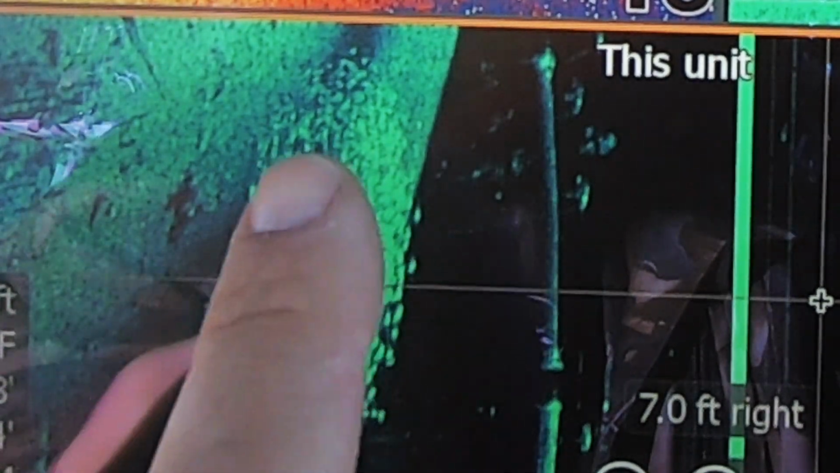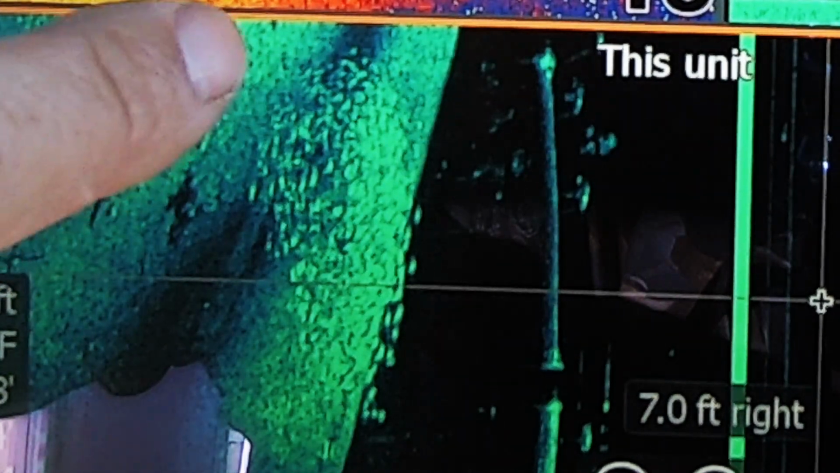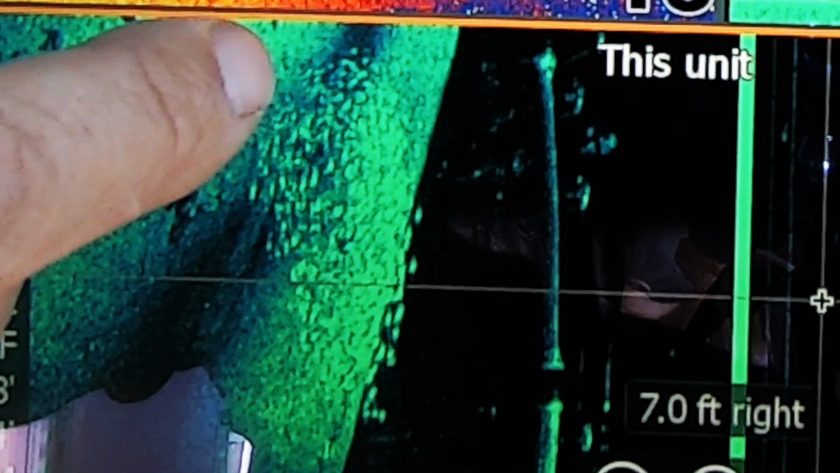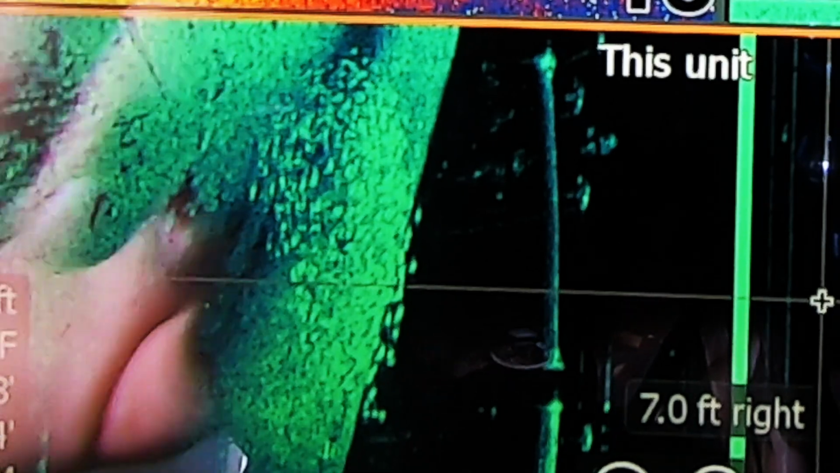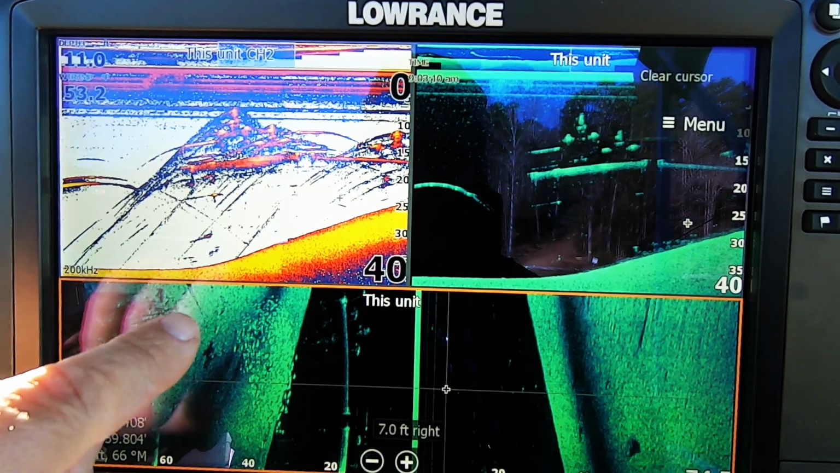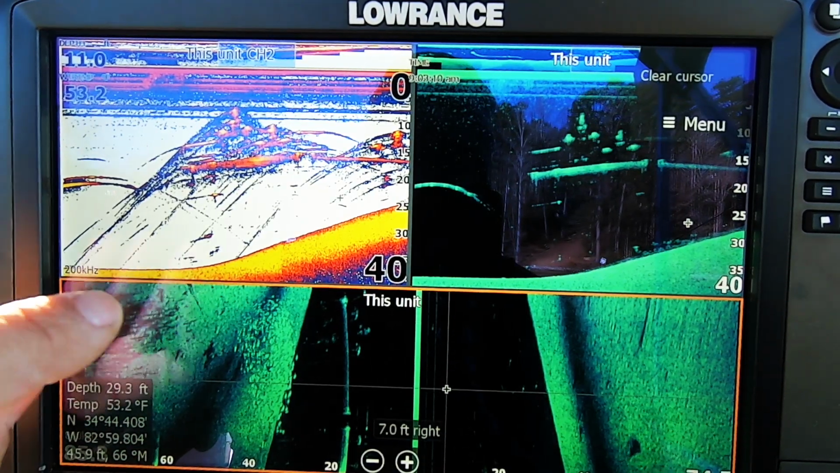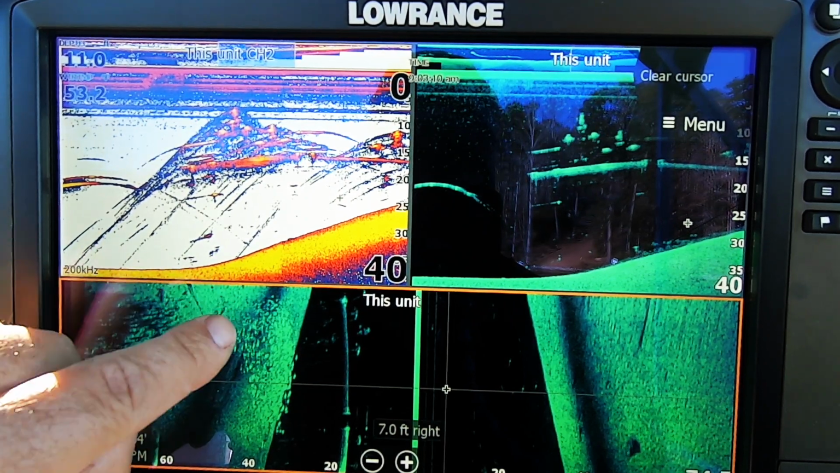But I've got a little bit of a hard bottom right here, and then I've got fish stacked on top of it. You can still see it, but here's an example. Here's a really hard bottom, and there's a fish, and there's a fish, and there's a fish, but it's hard to see because it's really blending in with the bottom. Or those look like fish. It could be a rock on the bottom, but more than likely that's a fish or two that's outside of the school right here.